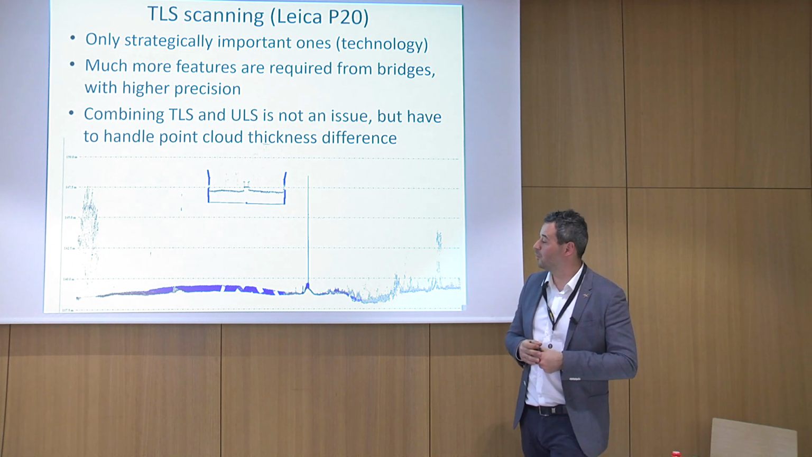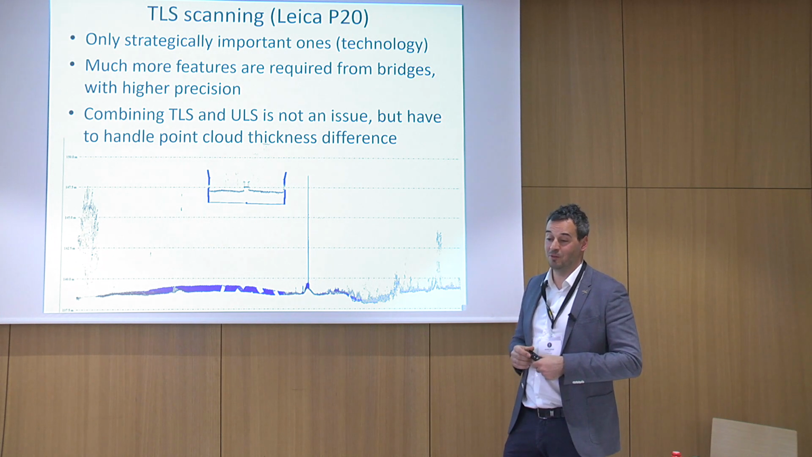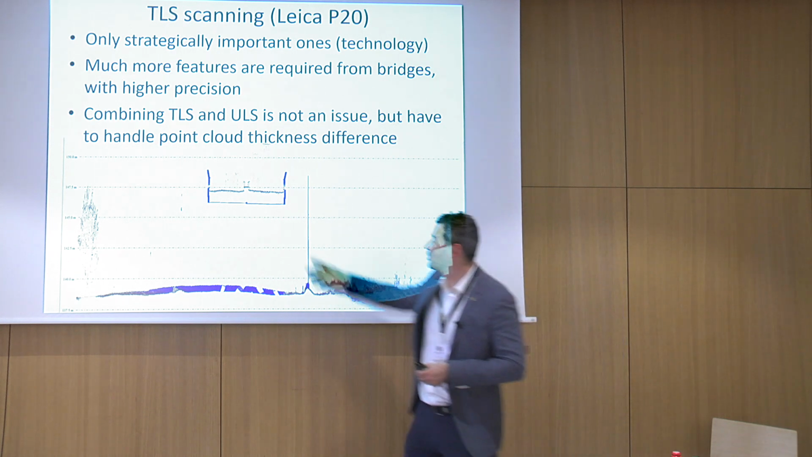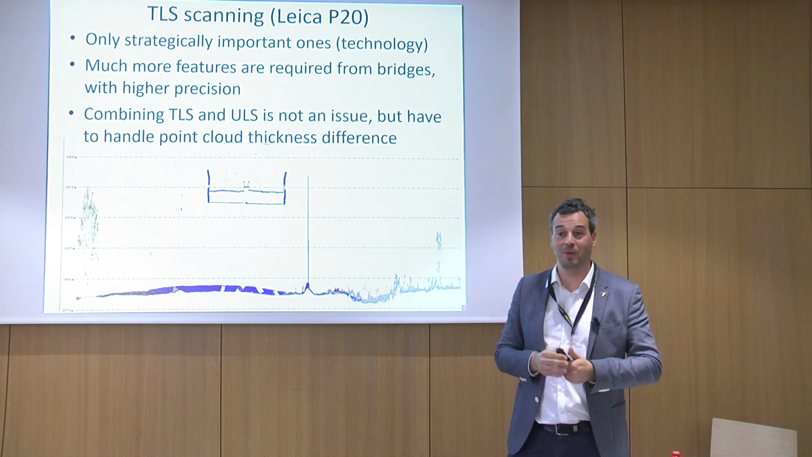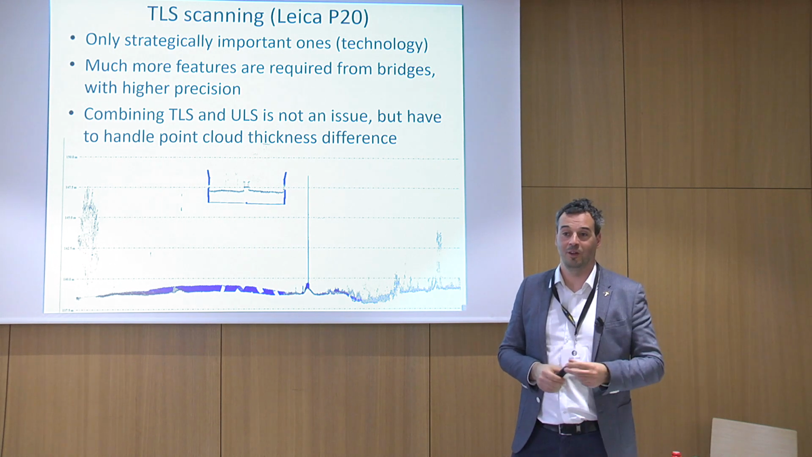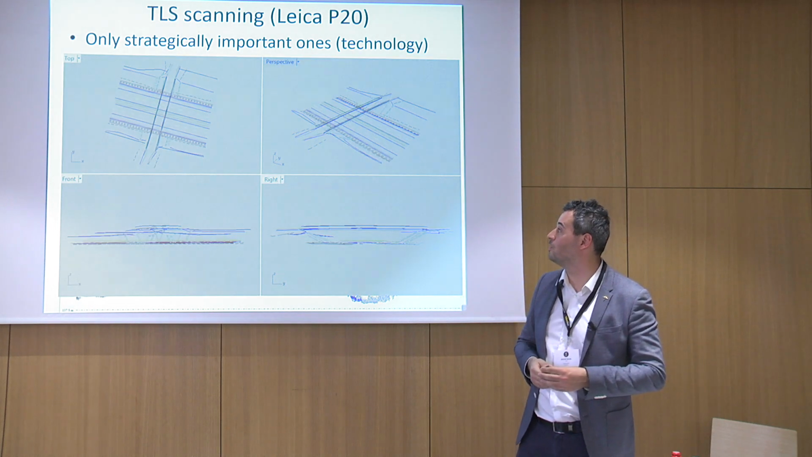The company doing the vectorization was used to terrestrial laser scanning, and of course you can see the difference in the thickness of the point cloud. So they had to adjust their working method depending on whether they had only terrestrial or only airborne data, and when we had the overlap between those two, they had to filter some of the points.